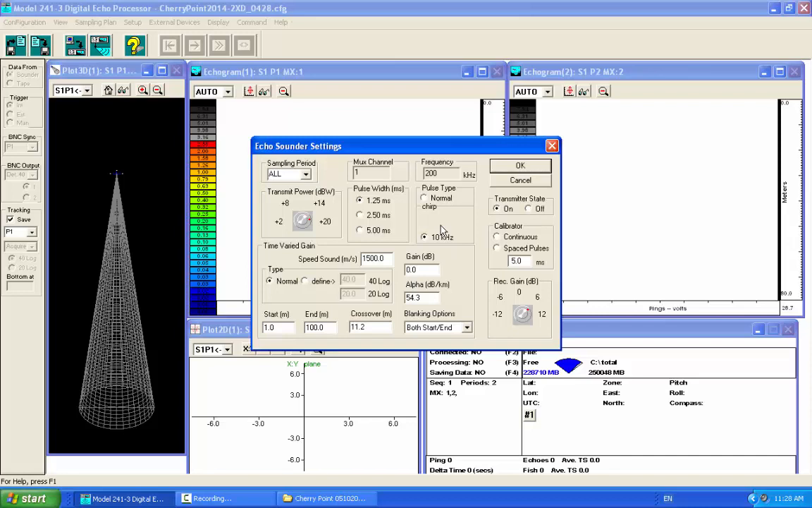Right, before we make that turn, just because our transducers are hanging. Or you don't want to, yeah, bang.